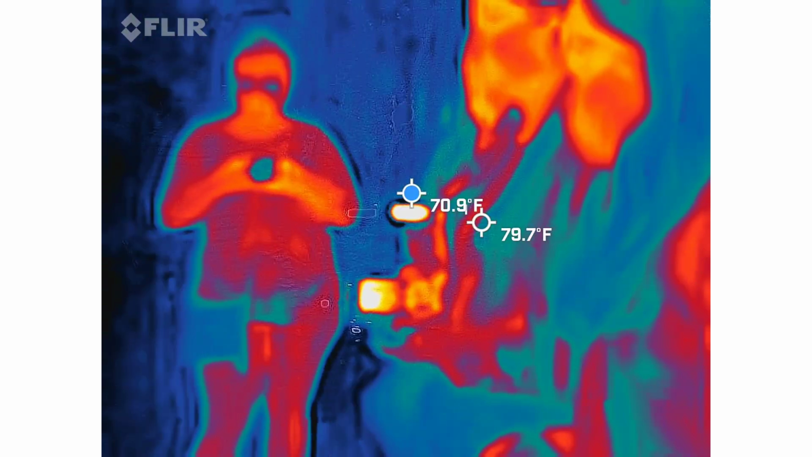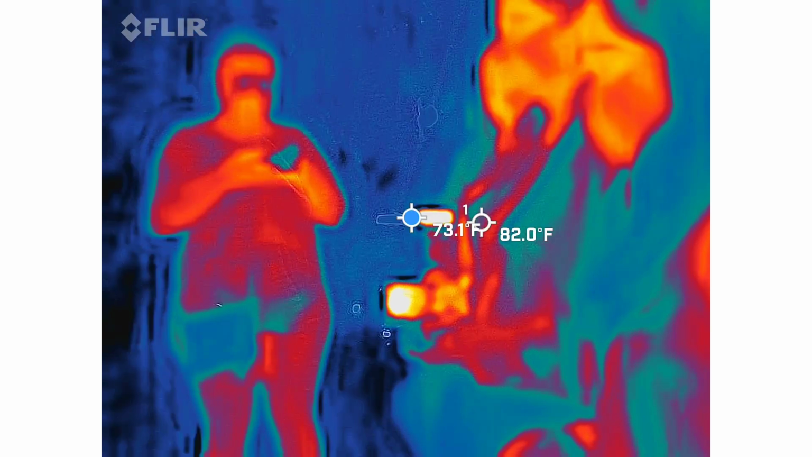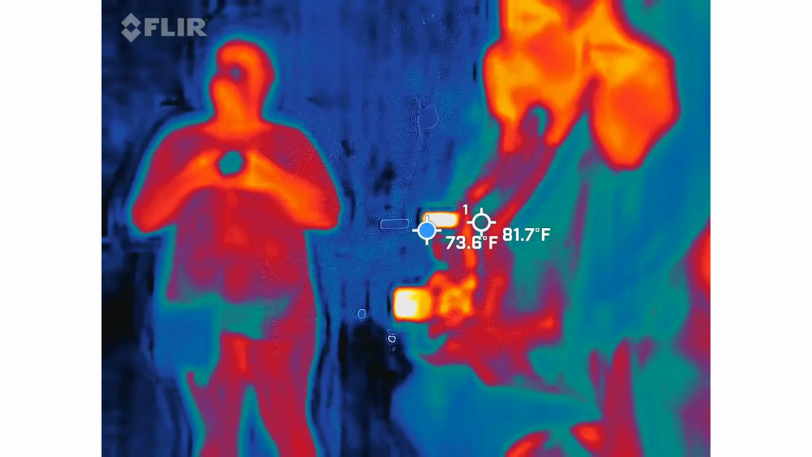But him and Ralph go see plays together. They can't sit next to each other because the doctor makes more money at this point. So he gets better seats.